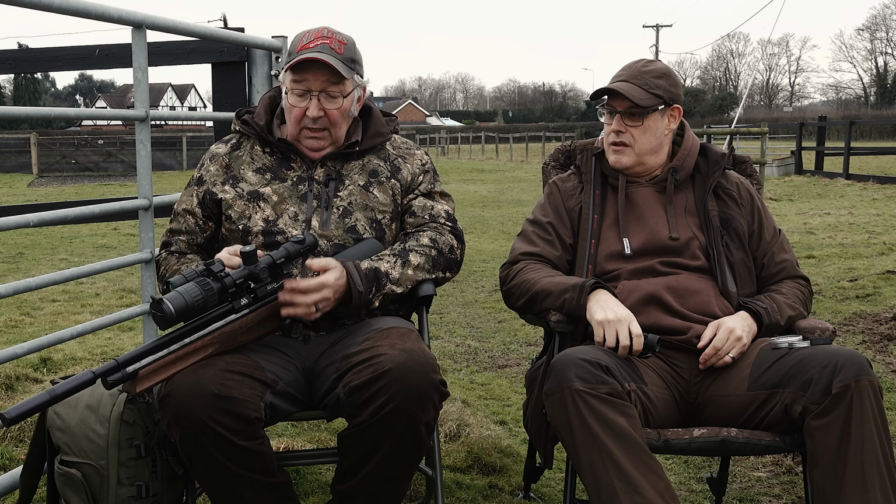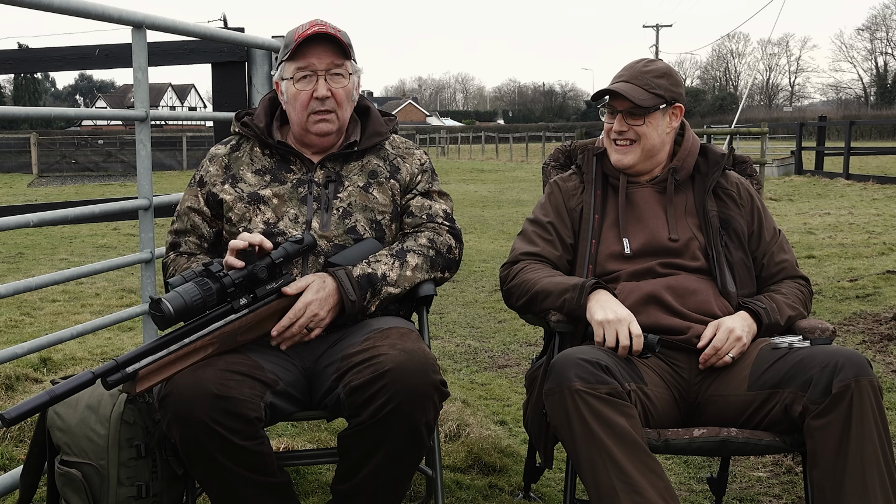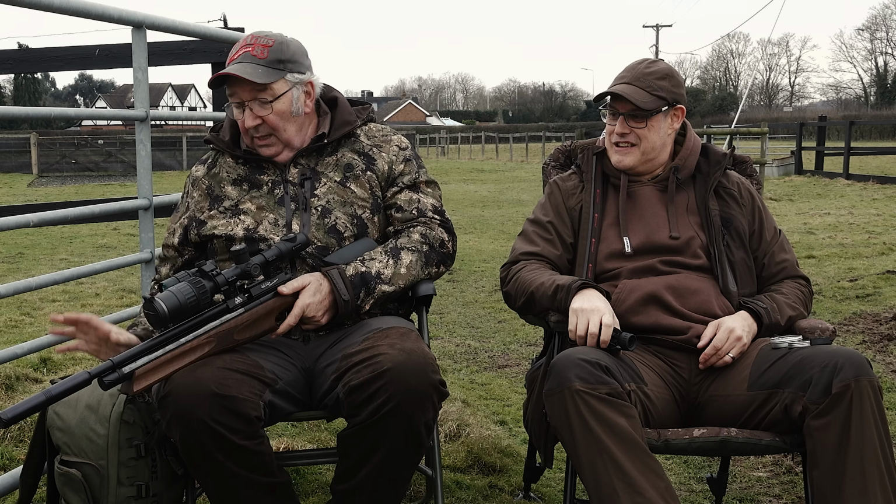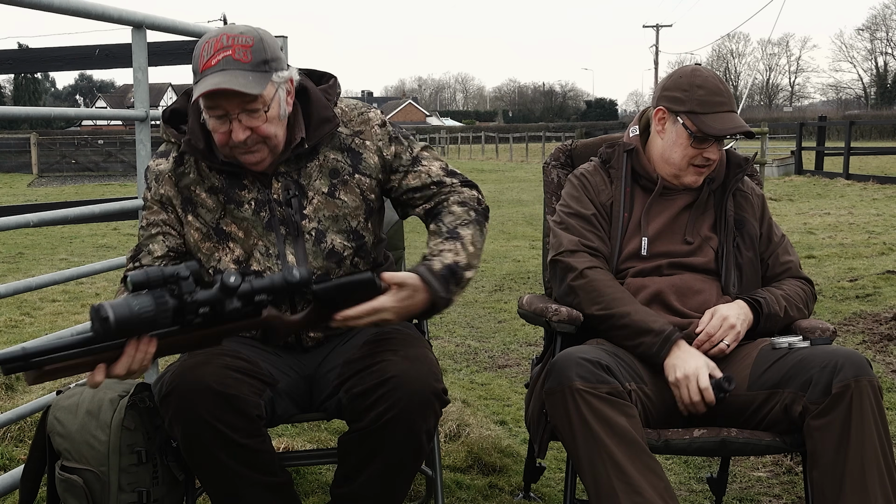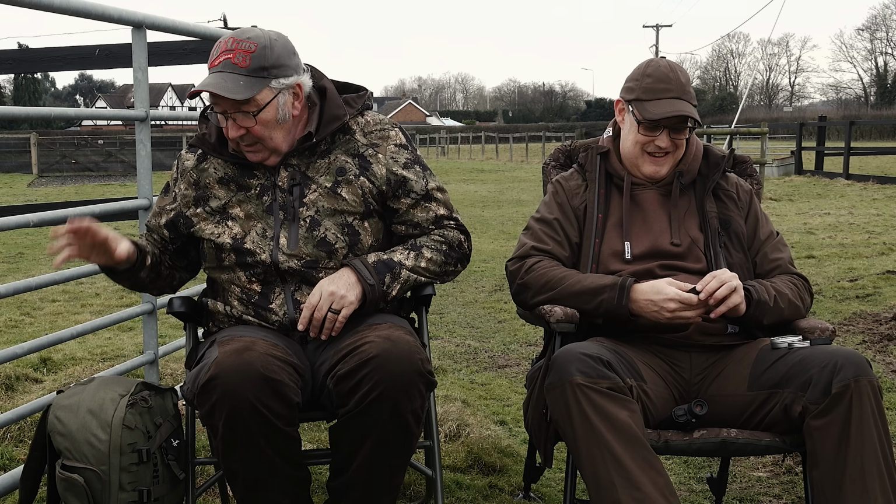And again, I learned that it took me longer to put the scope in the mounts than it did to sort out the internals and get it zeroed. So don't be worried by it. Right, some more basics. Putting the rifle down carefully. I'll be picking that up again in a minute.